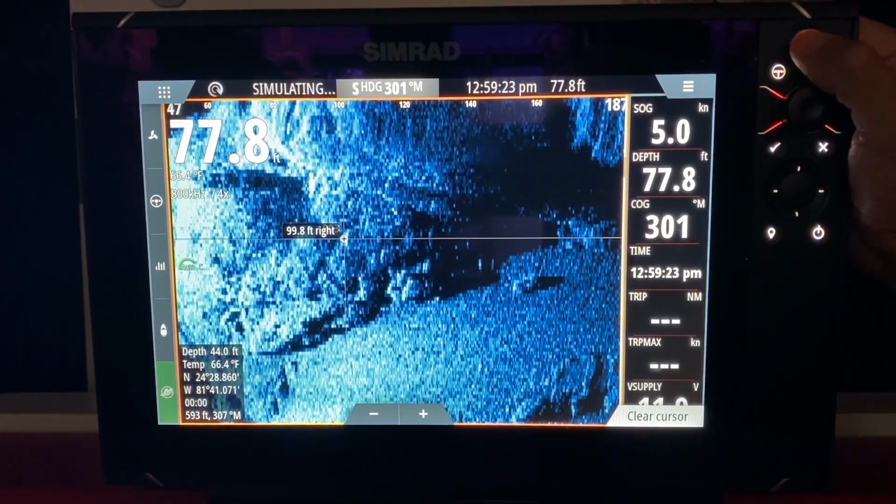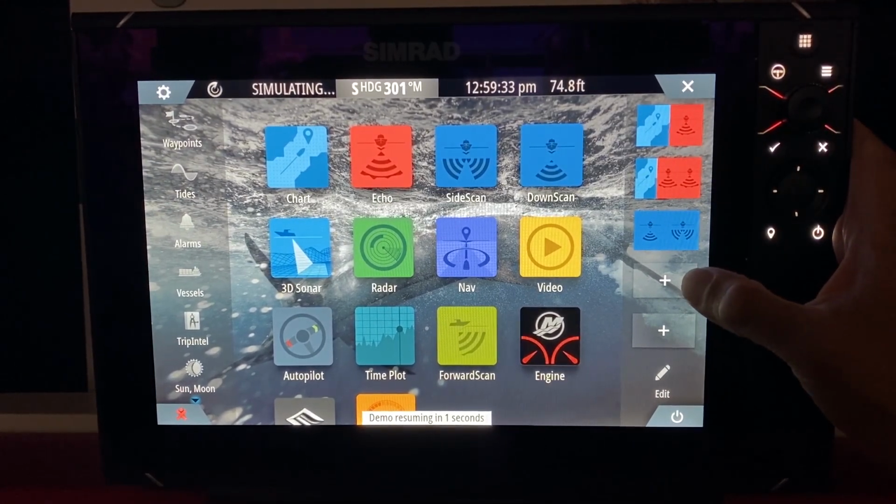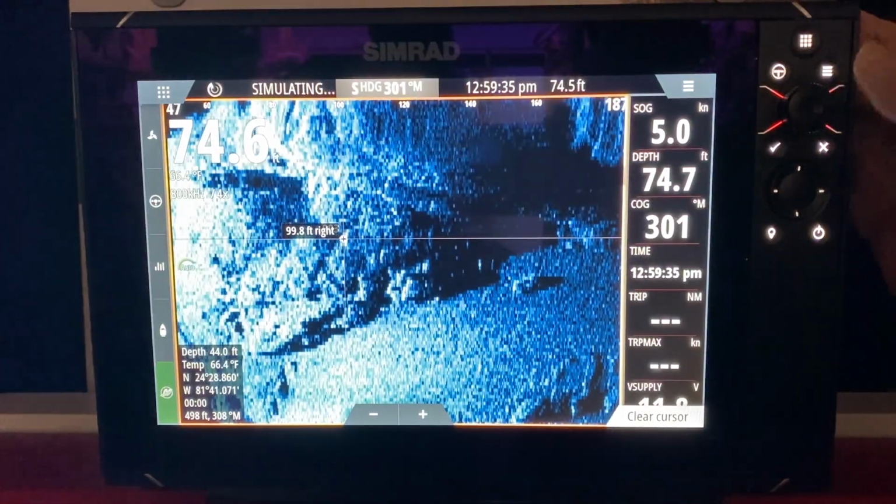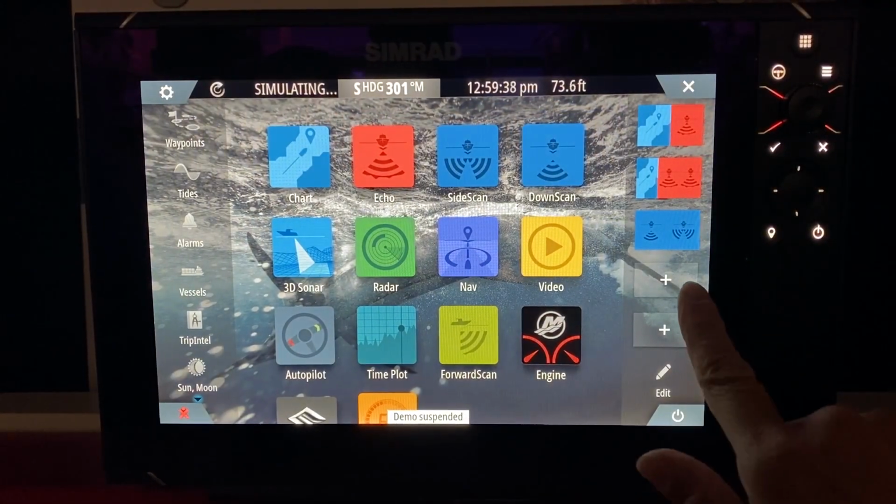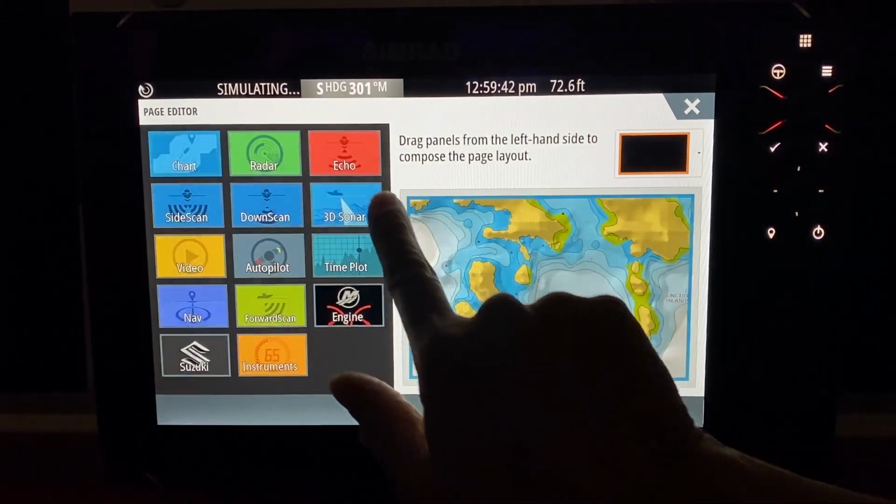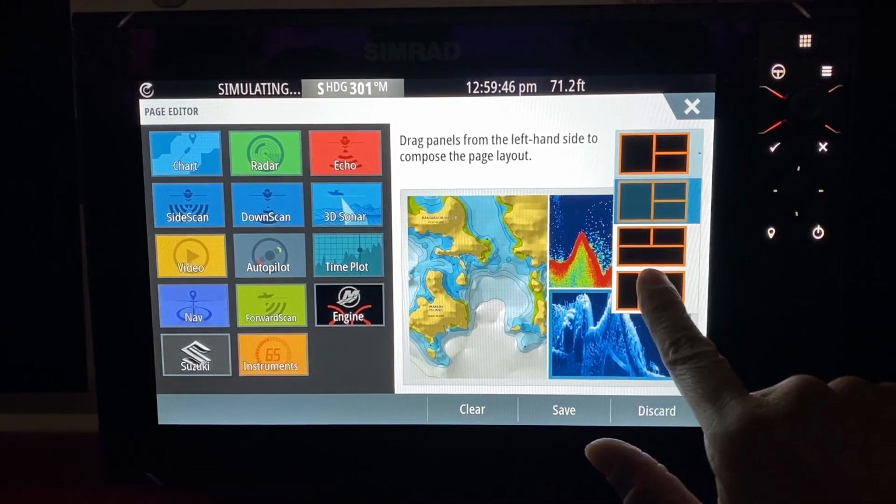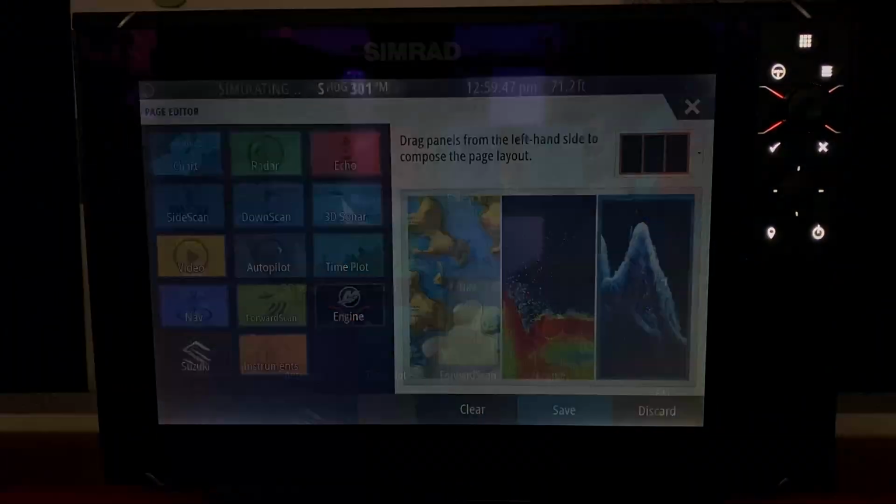Now, Lowrance and Simrad, which is the same company, has some of the very best fish finders and downscan in the world. So we're going to do a specific screen that makes it easier for people to understand what they're looking at. We're going to create 2 more pages. Map with fish finder and downscan. We're going to go vertical. We're going to save it.